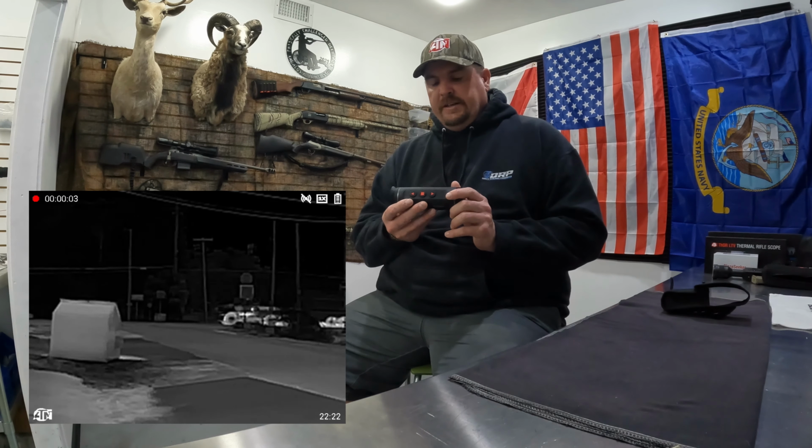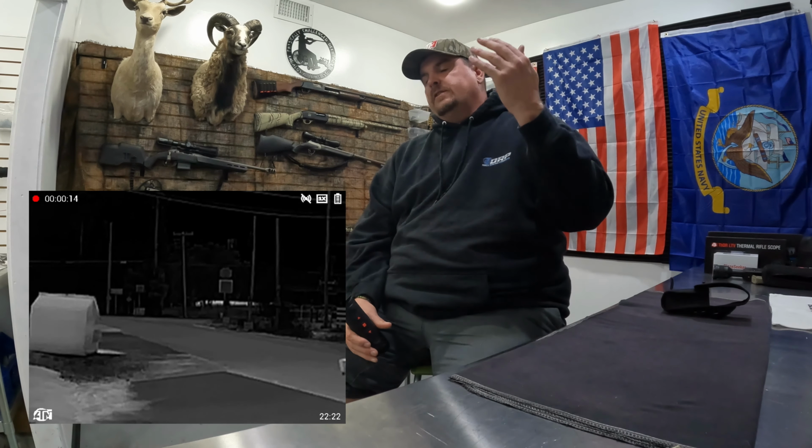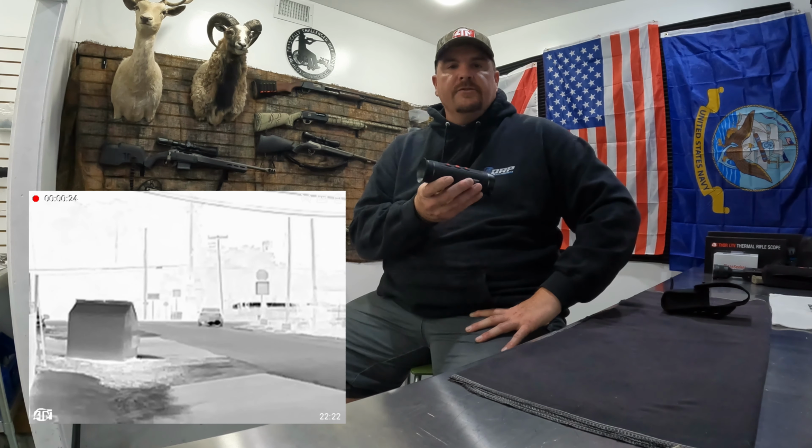I didn't know semi-trucks look so cool till you look at them through a thermal. They're pretty neat. So then I took it out and looked down my road, maybe 150 yards from my shop, where there's a highway here in Green Cove. It's Highway 16 that crosses, so there's a lot of traffic out on that road. And I just did a video. It was a minute-long video, which I'll attach here, and I ran through all the different colors.